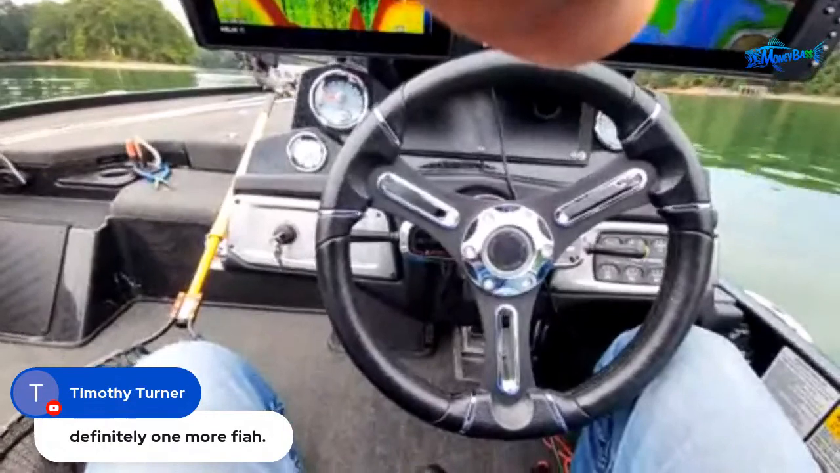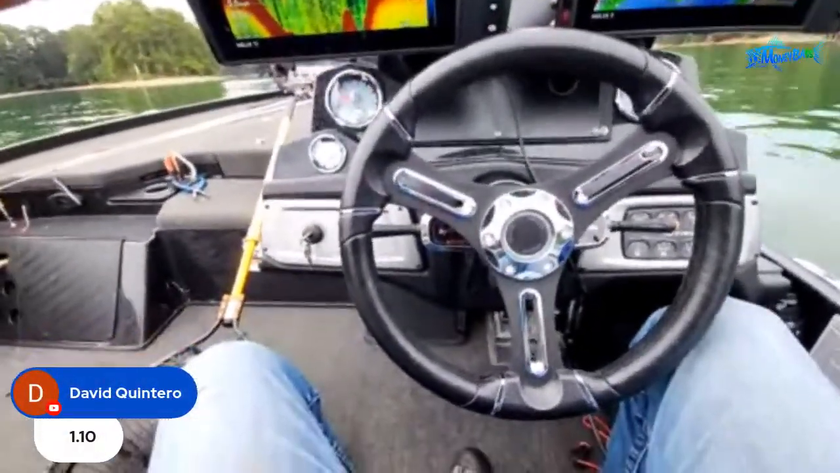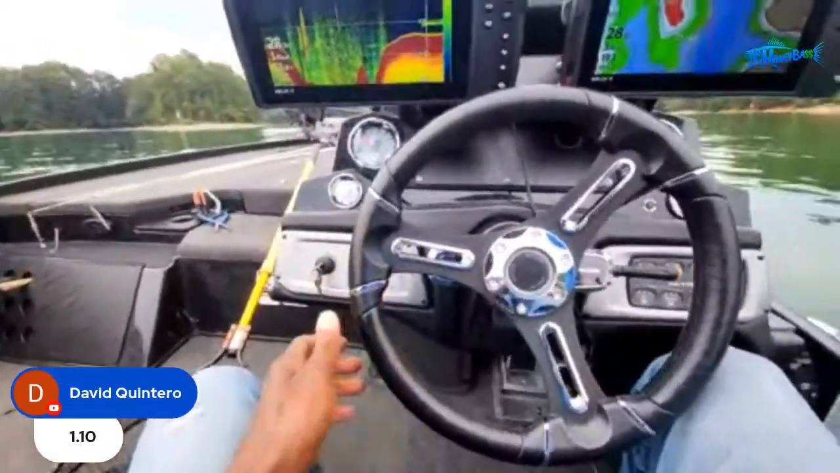All right, Timothy Turner says definitely one more. David Quintero says 110. So are you thinking that the next fish caught is going to be?